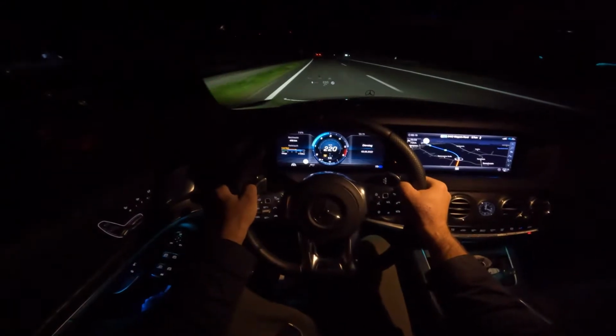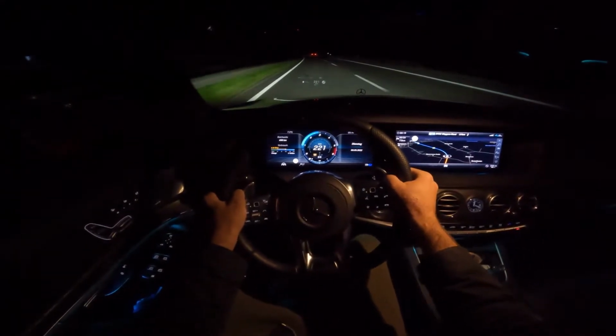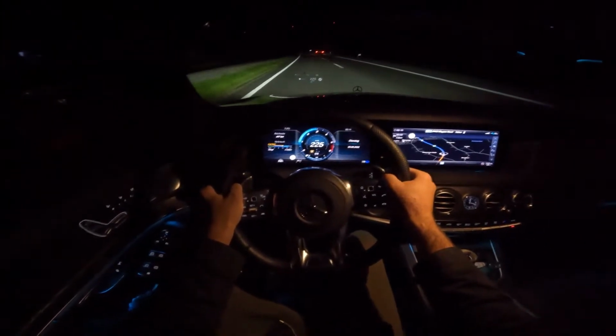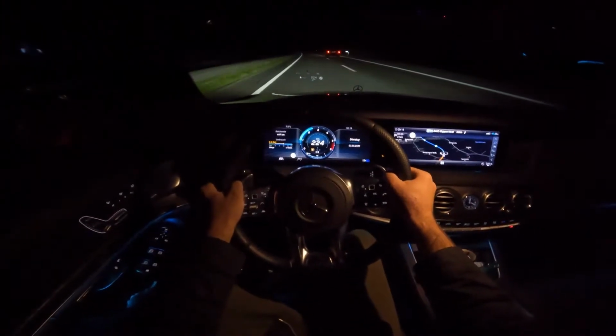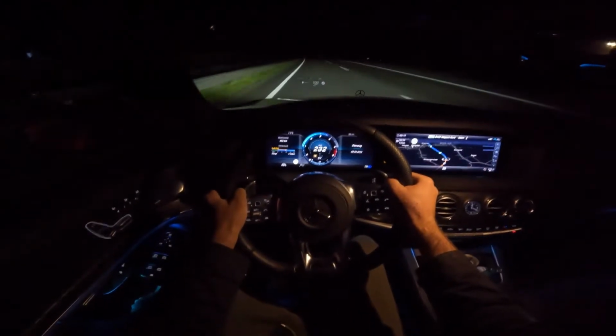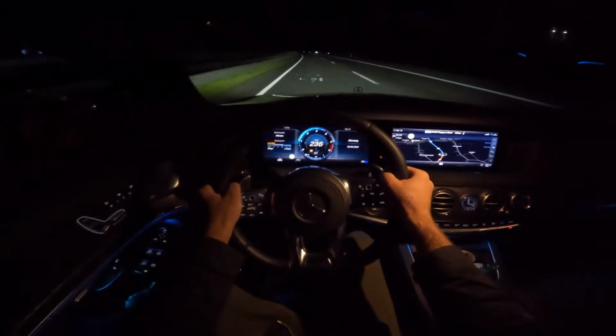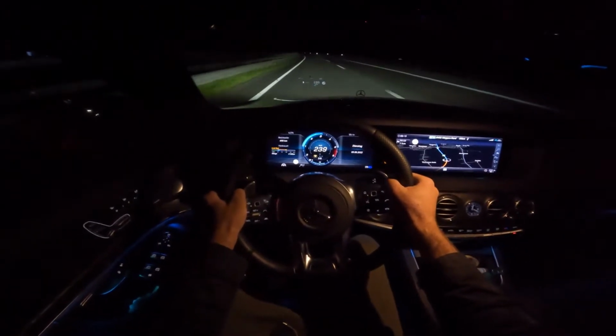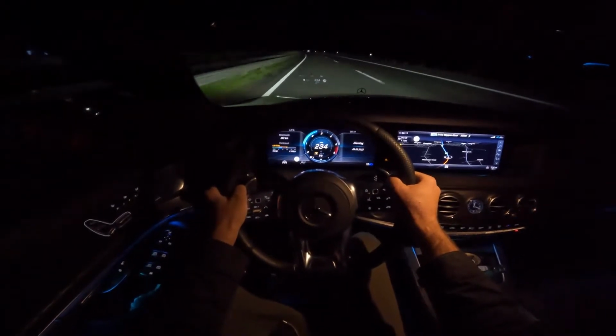Currently at 220. The car does the corner pretty well. It's not a GT3, but it's very well balanced. 230, 240 in the corner. This is pretty impressive for a car like this. This is the S-Class long wheelbase.